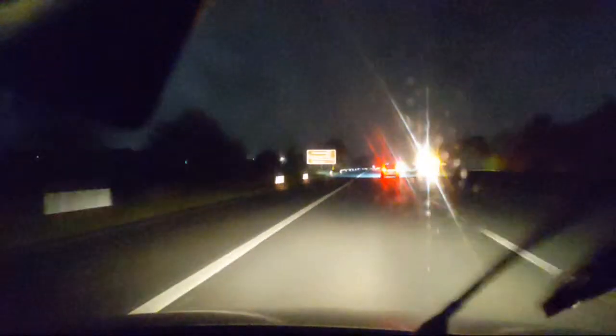Right, to my left is Winter Hill, and obviously I can't see a thing. Normally see the tower all lit up in red. Not today. That Fiat has been undertaken now. So we're going up to our exit now.